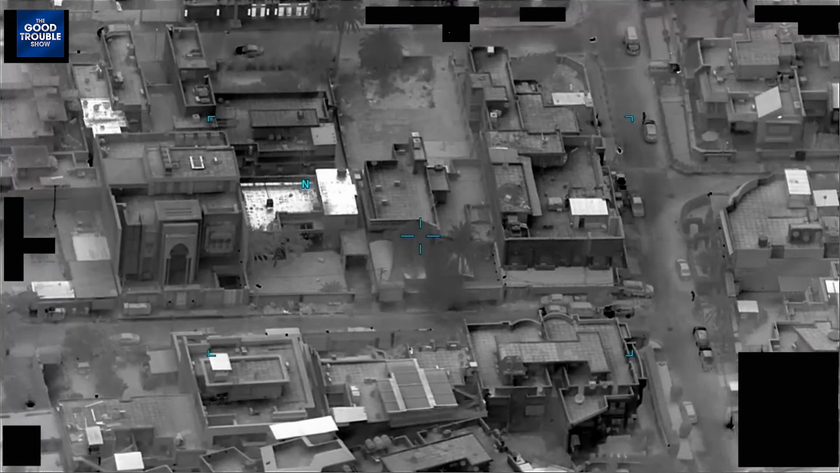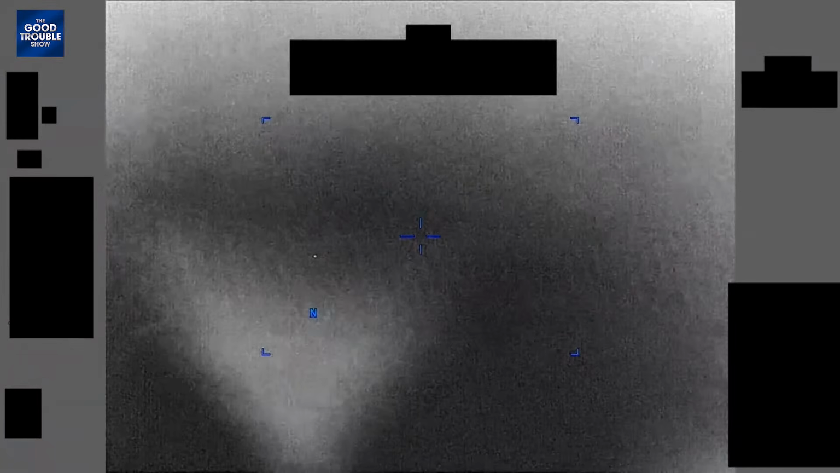There's no data to back it up. There's no camera drone operator to call. We can't phone a friend to ask, did you track this later on in your shift or see other things? But yeah, this looks really cool.